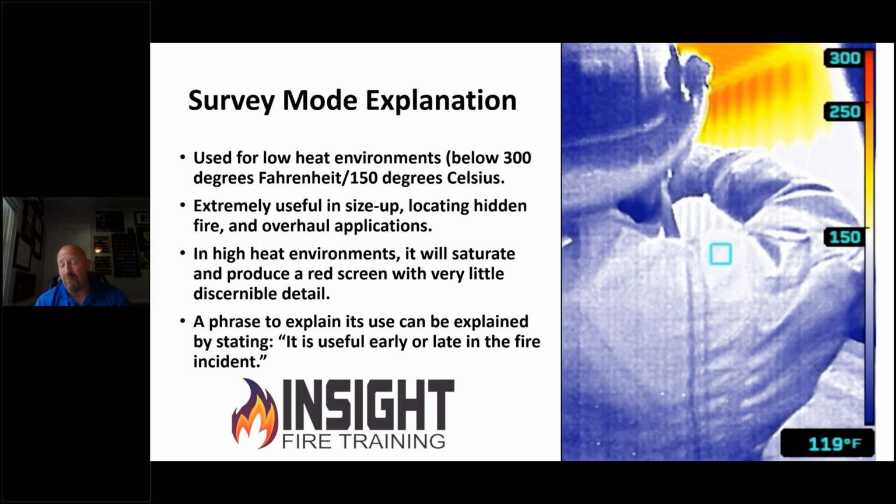If you are in TI basic or fire mode, you colorize at 302 degrees Fahrenheit or 150 degrees Celsius. I've been going back and forth overseas, so I'm switching between Celsius, Fahrenheit, metric, inches, so forgive me. This is extremely useful in size up, locating hidden fire and overhaul applications, and I'll show you some examples.